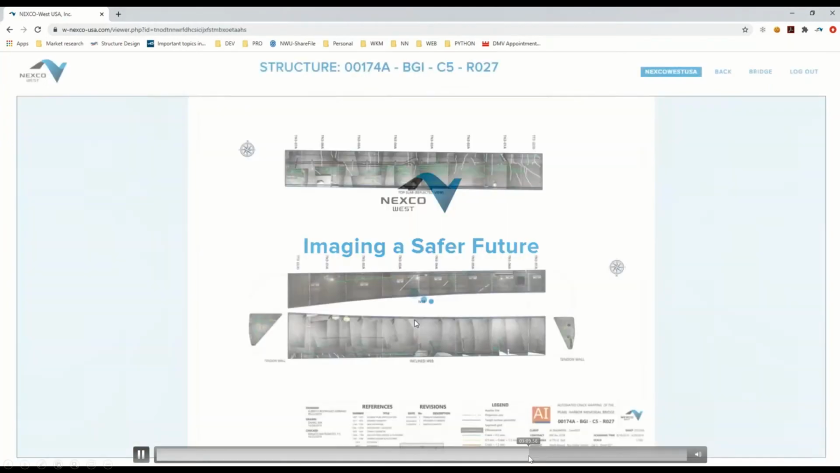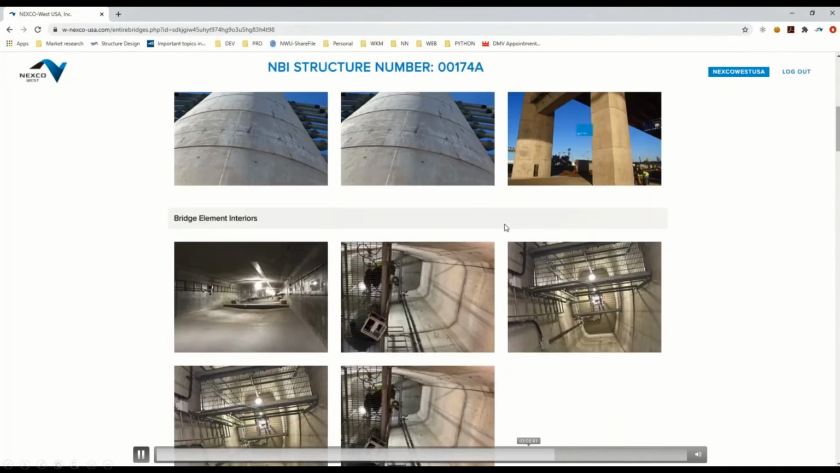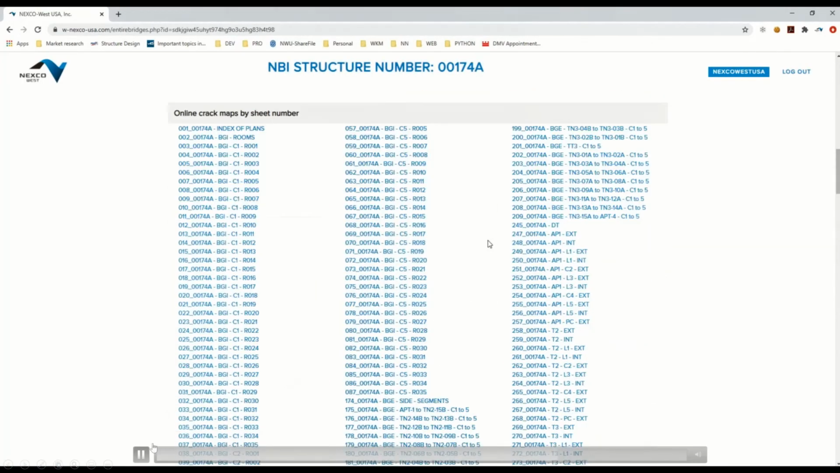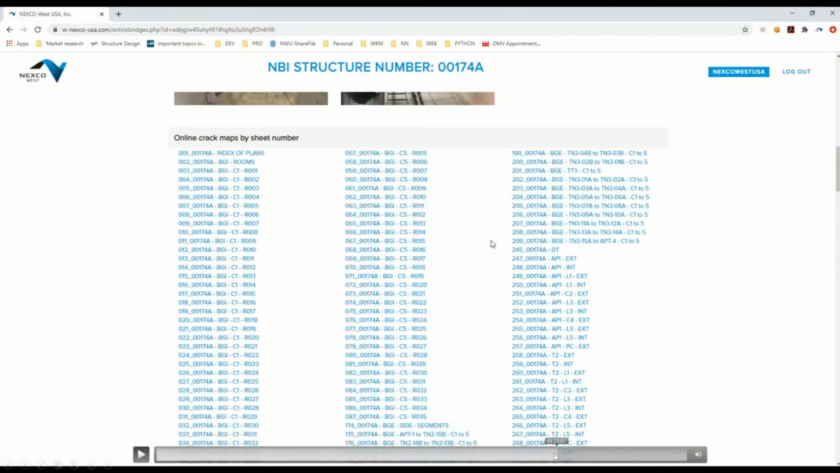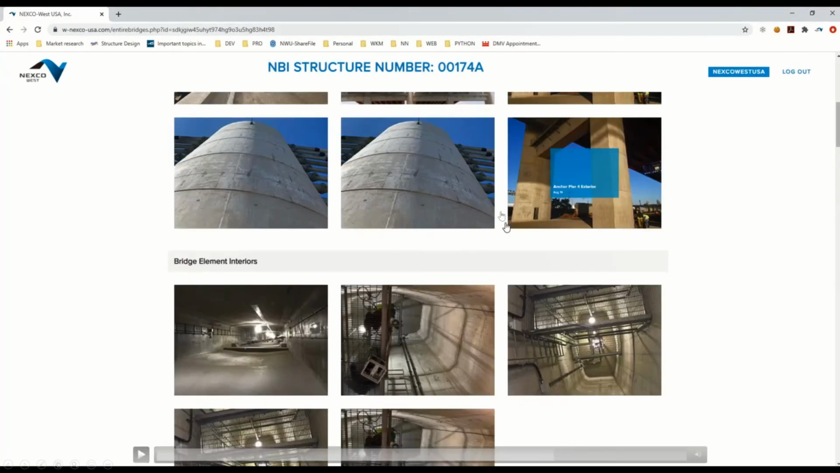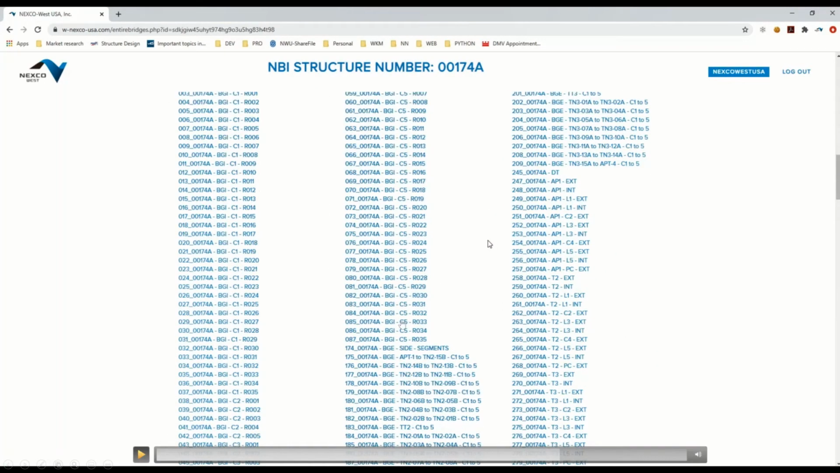I'm going to skip a little bit here. And here you can see, if you don't want to go through this kind of navigational section here, you can just pick out an element, a particular structural segment, and just open that.